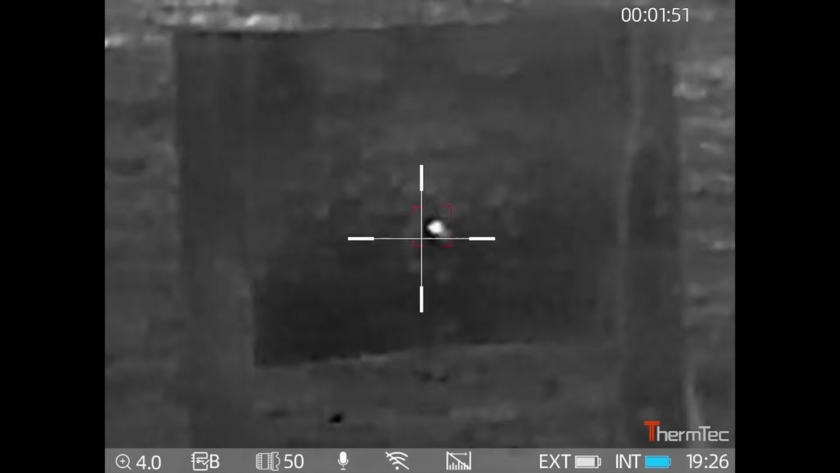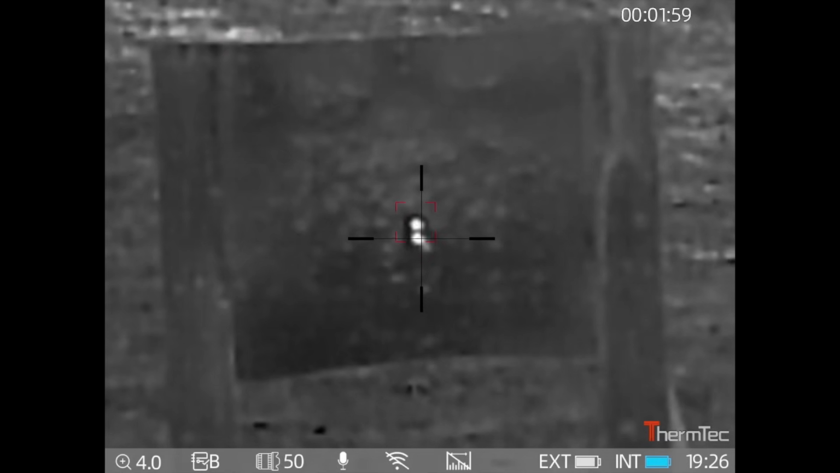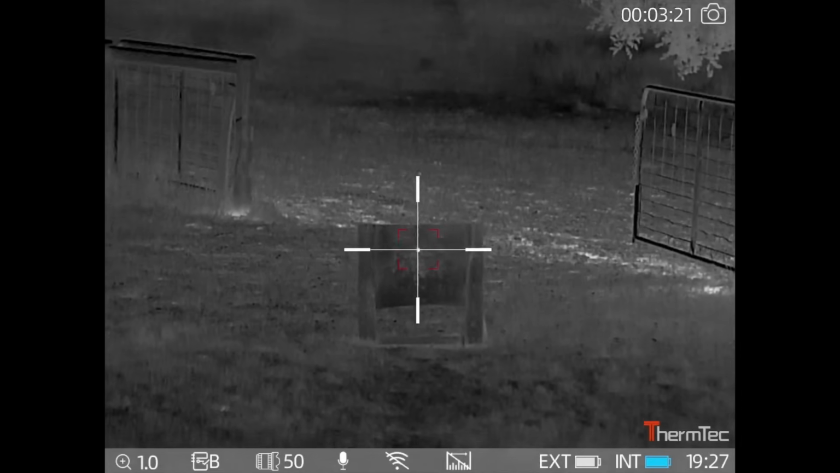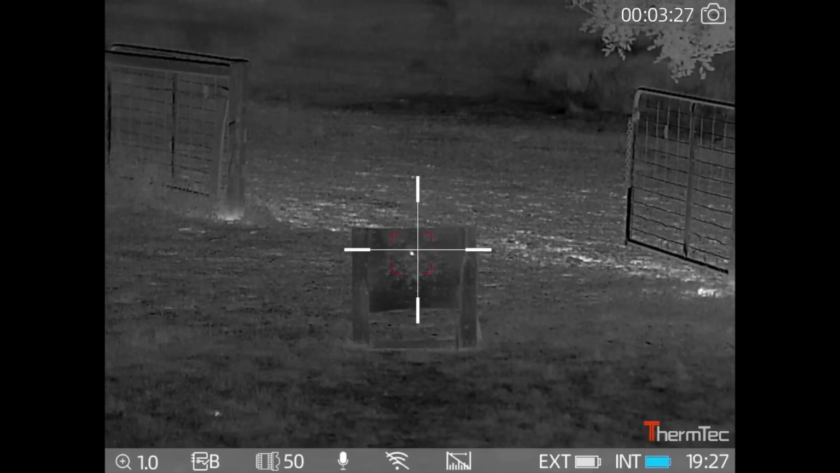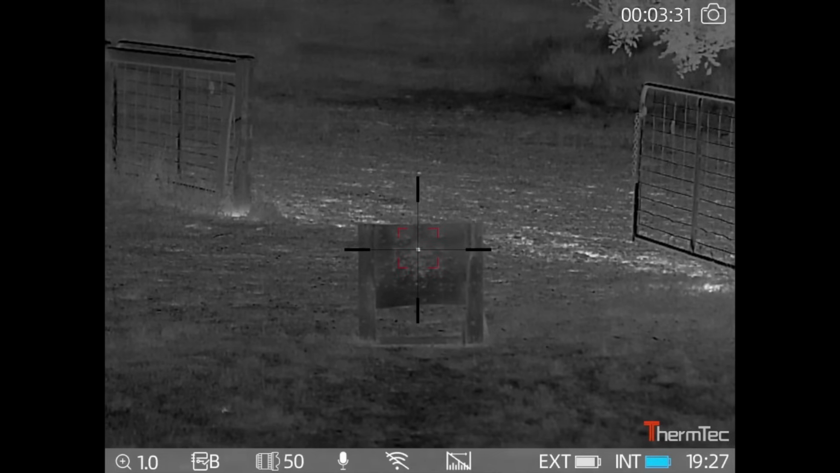If I zoom in again, I could shoot a mouse at that distance now. See, I like how it changes to a nice fine crosshair. The white is a bit thick, but the moment you get onto your target, it changes to black, and you can see the contrast.